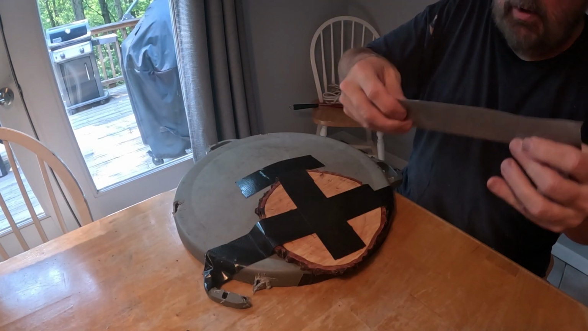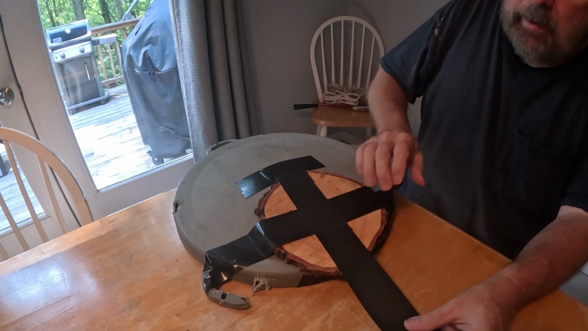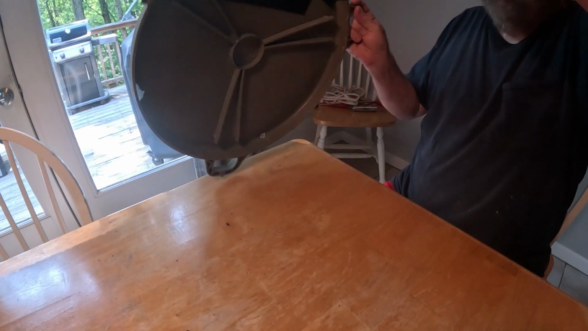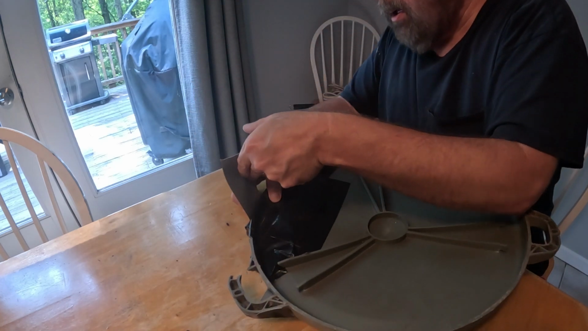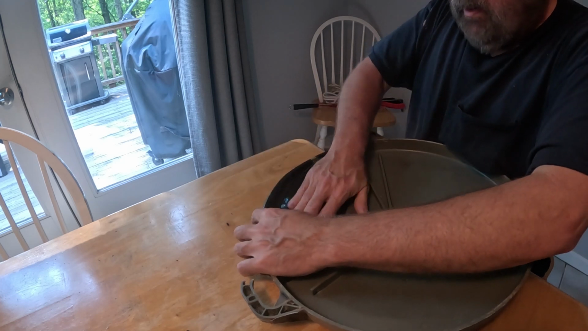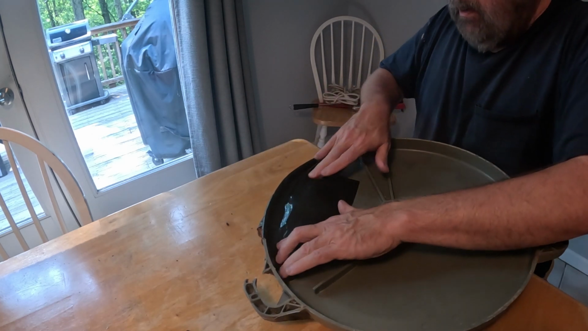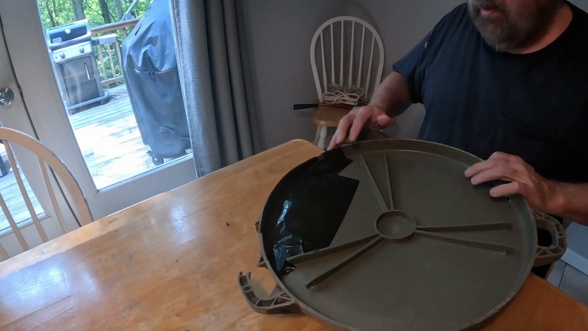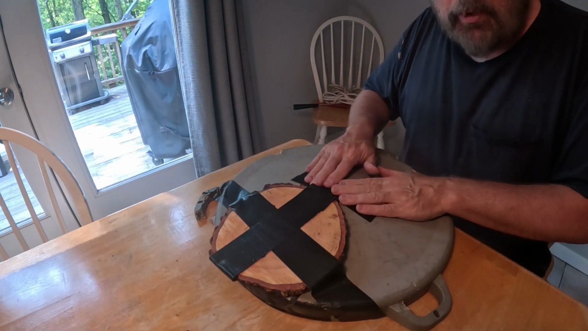Front of this and go wrap it under. All right, you think that's going to hold?